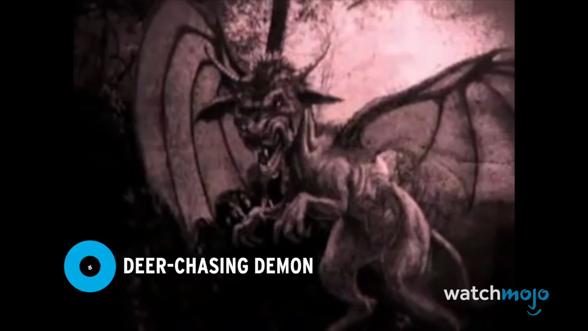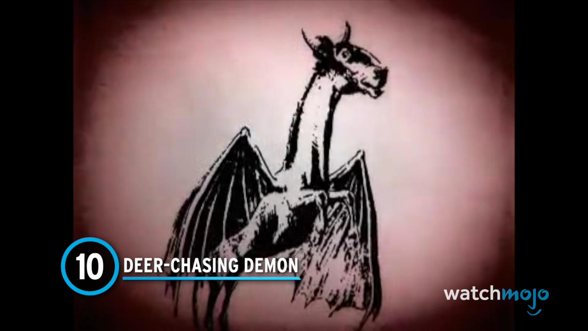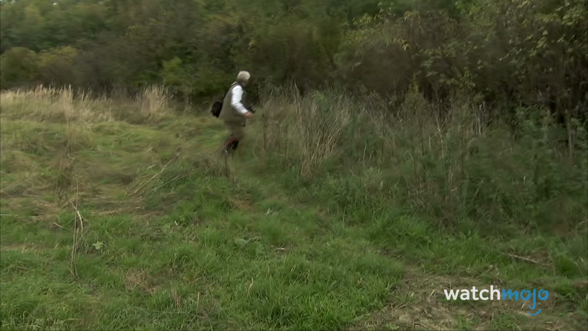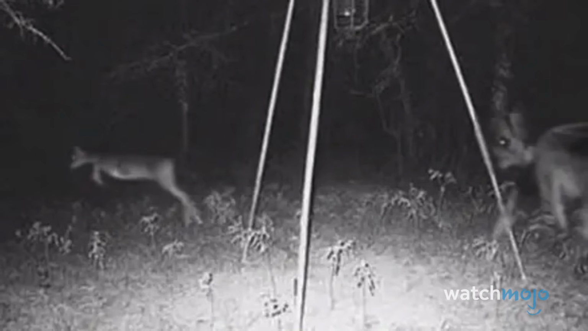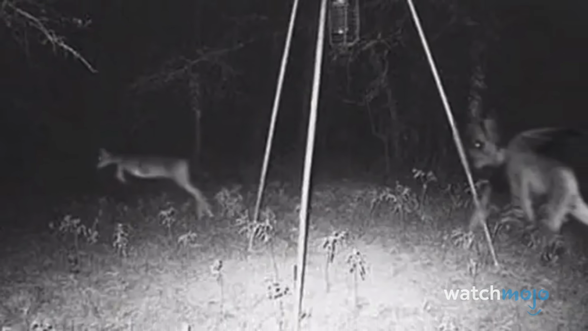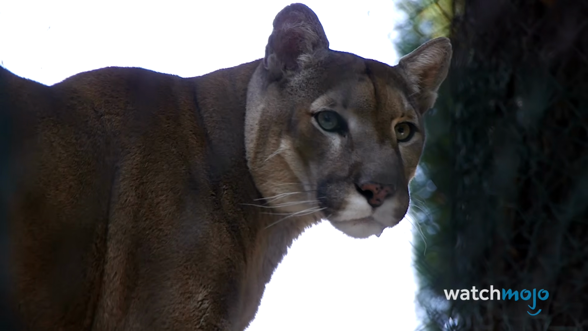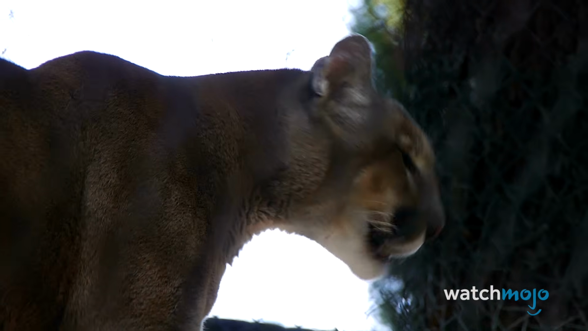Number 10. Deer-chasing demon. While it's widely known that deer spook easily, we really can't blame this one for running for its life. This trail camera still image captures the moment an unexplained creature is giving this poor deer the chase of its life. While most who see this image believe it's a hoax or a really strange angle of a natural predator, such as a cougar, others believe this could be proof of the elusive yet infamous Jersey Devil.